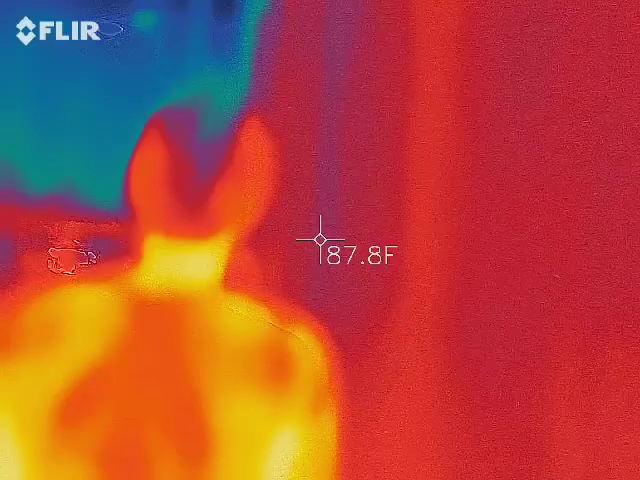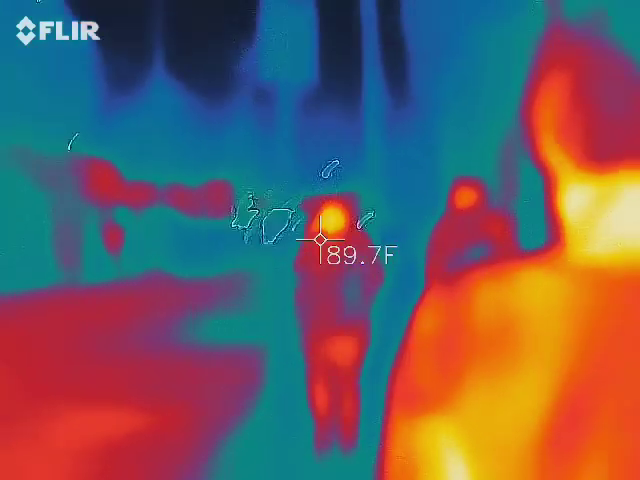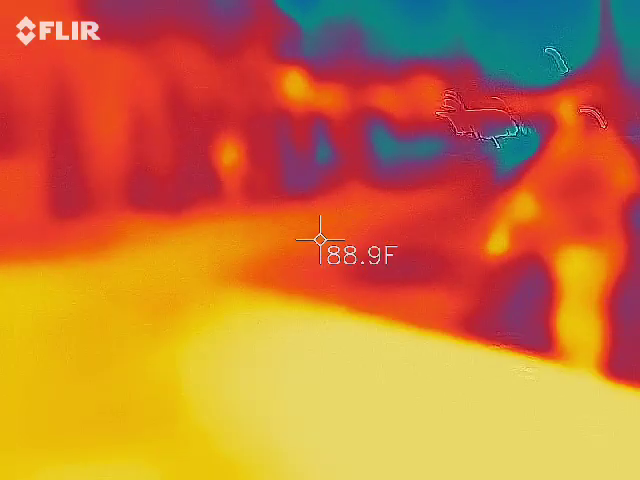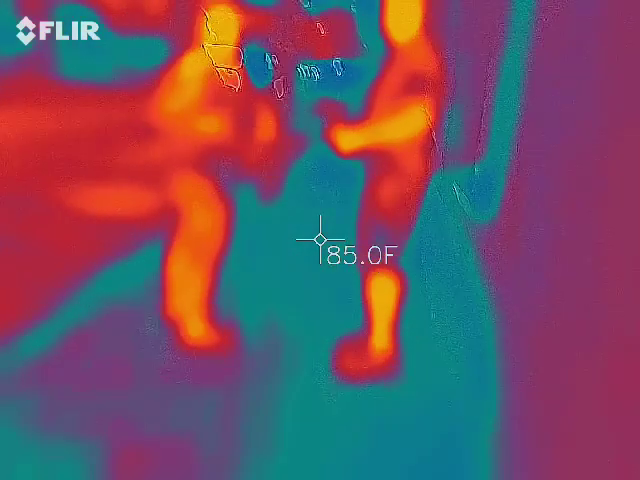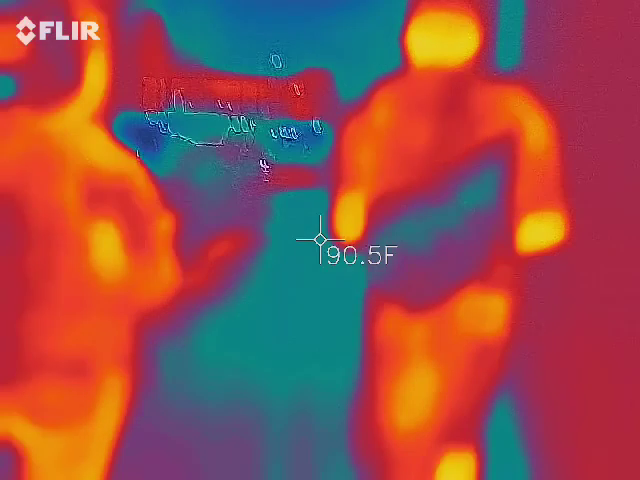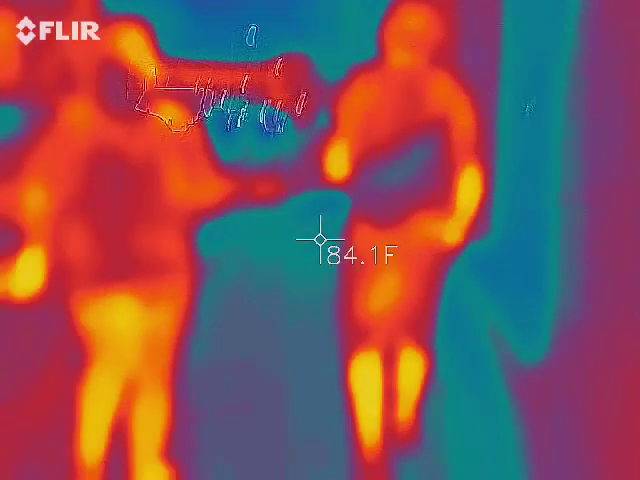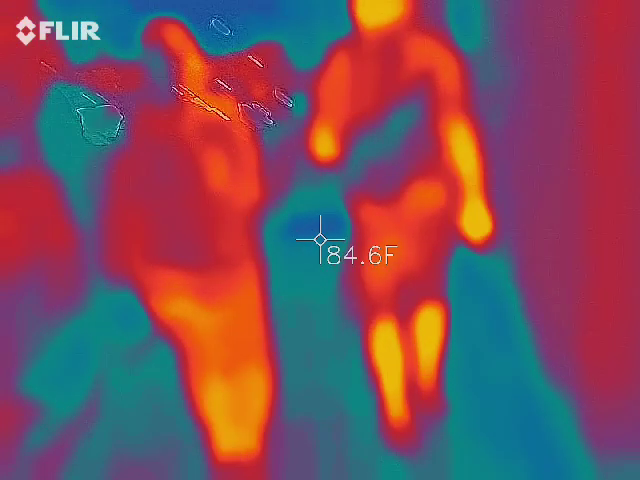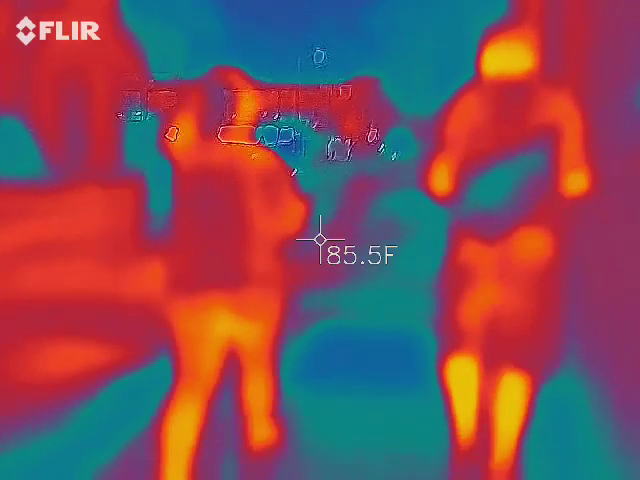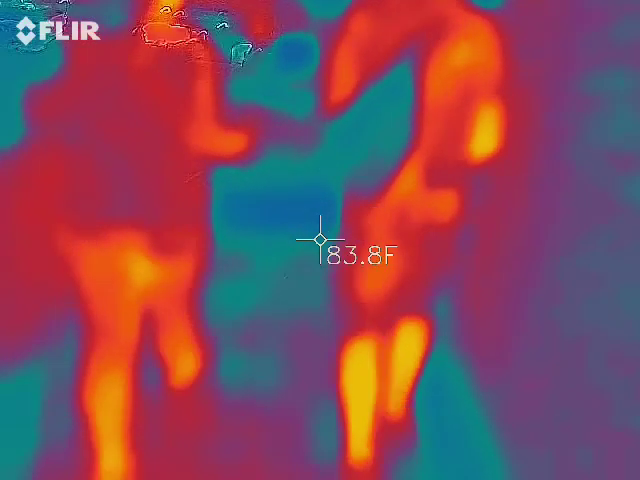There's no ghosty ghost. Like it used to be on a poster in your house. How are you guys doing on your camera? Good. Okay. You caption stuff. You just don't know it.